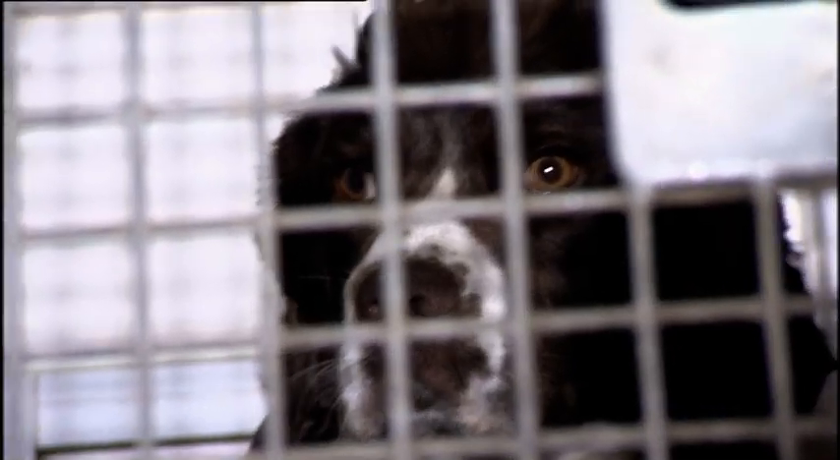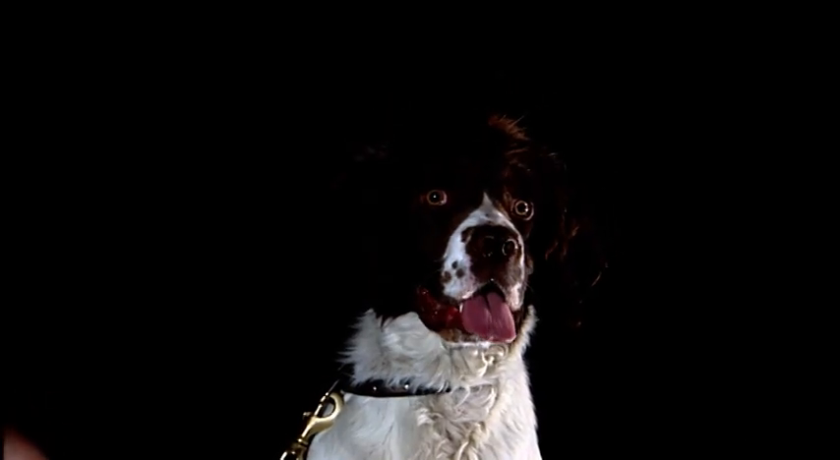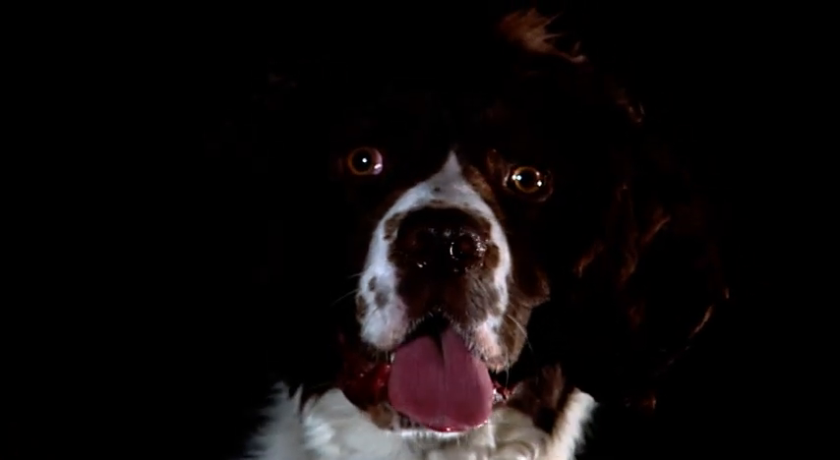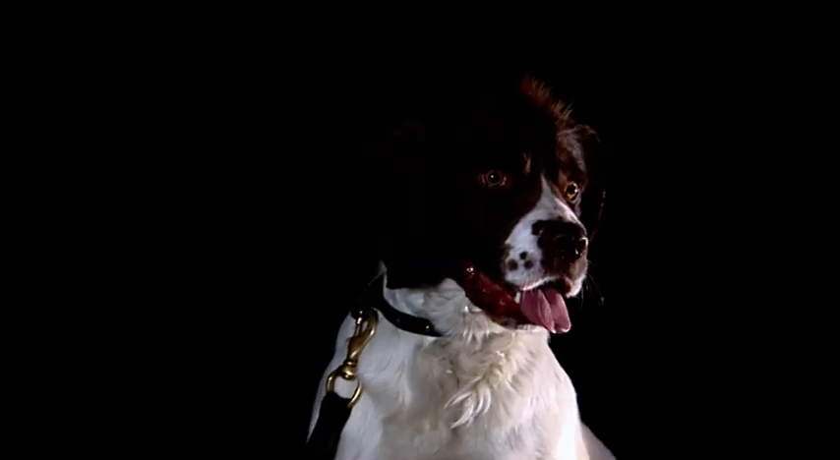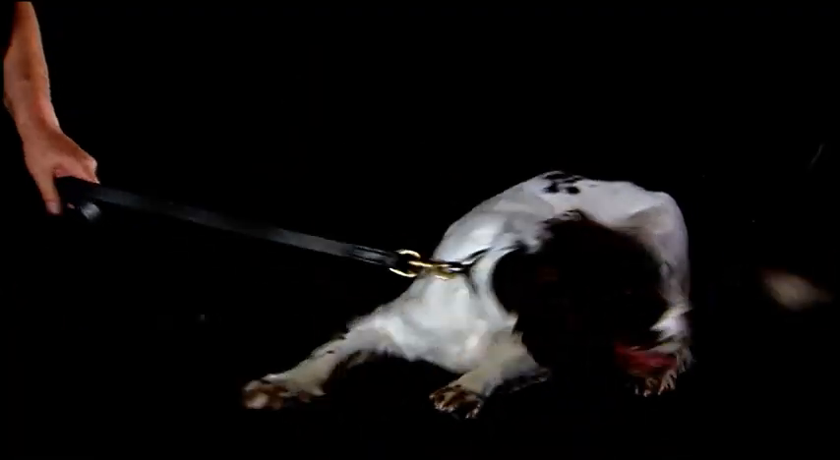PC Lawman's going to be using Murphy, his specialist drugs dog. Murphy joined Zeus and PC Lawman just 8 months ago. He's only 2 years old. As well as drugs, he's trained to find cash and explosives. He's crackers. He's mad. He never stops still. He's just a driven dog. He loves it. He loves work. He's very quickly shown that he can do it. And the big thing with him is he enjoys doing it.